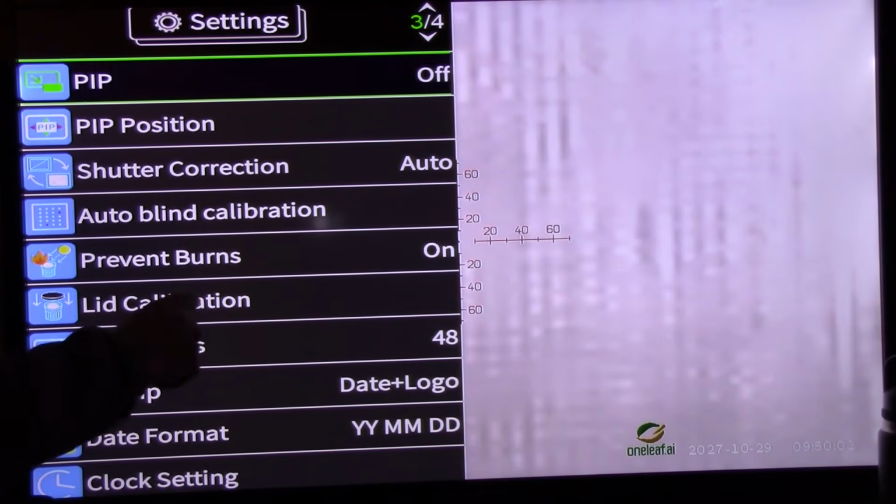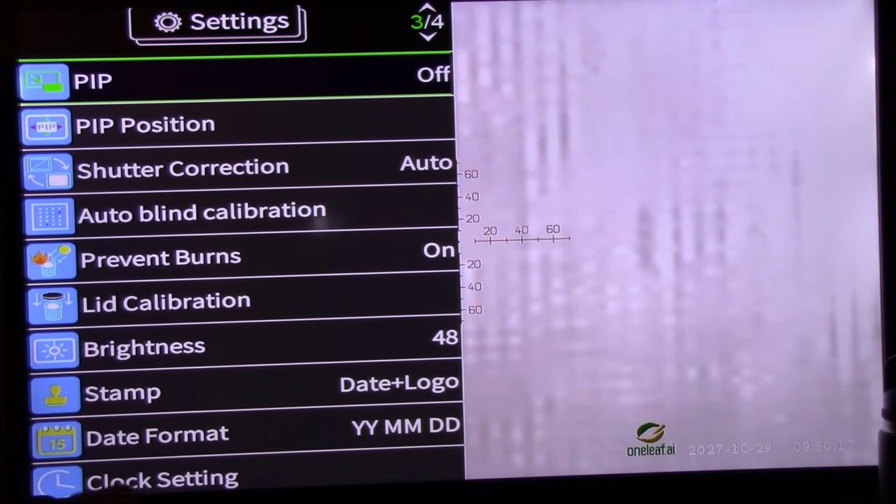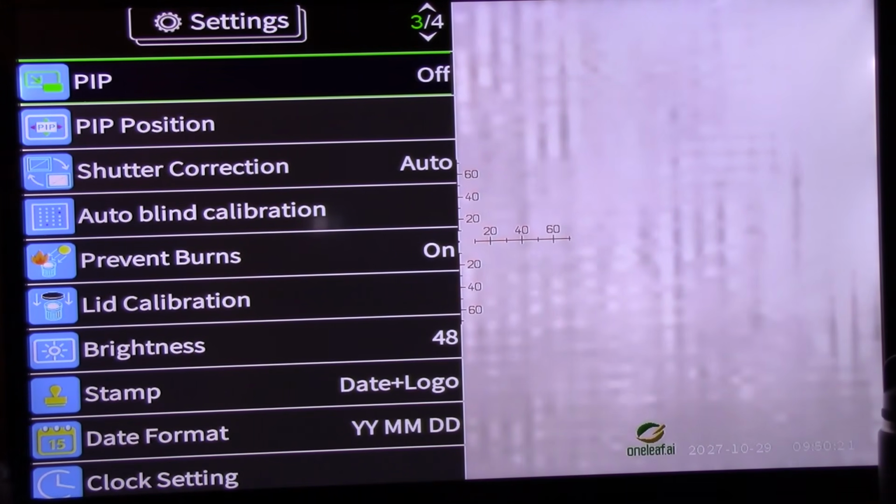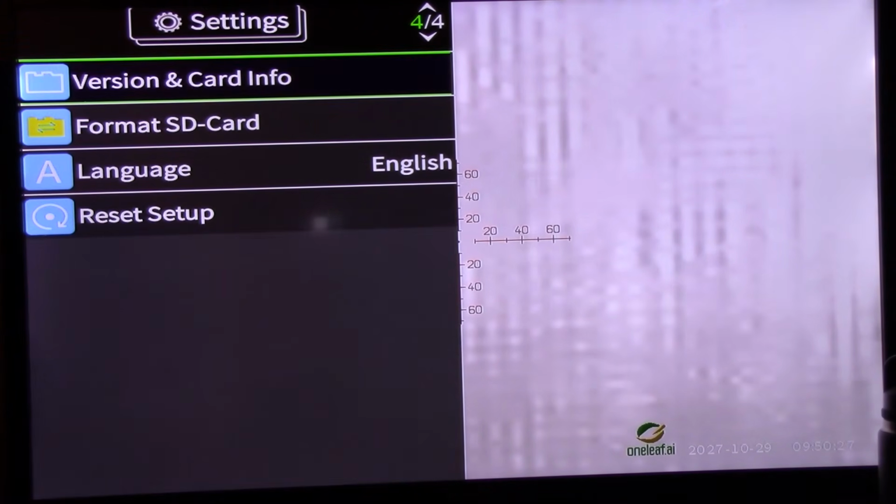Lid calibration. Anytime something gets kind of squirrely, say you're going out, say, hey, I'm going coyote hunting, it takes less than 10 seconds. Close the dust cover on it, hit the lid calibration, let it go through. It'll give you better looking pictures. Brightness, stamp, dates, clocks. It's kind of neat. You got the time and date on your videos if you shoot something.